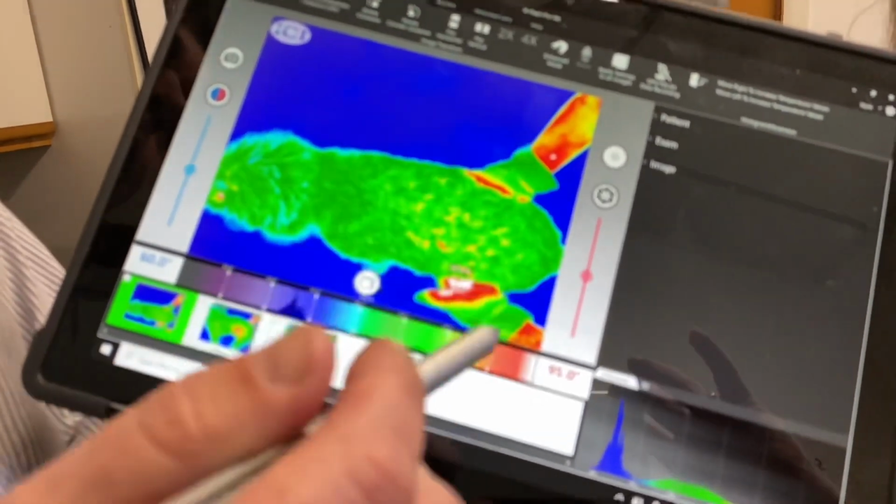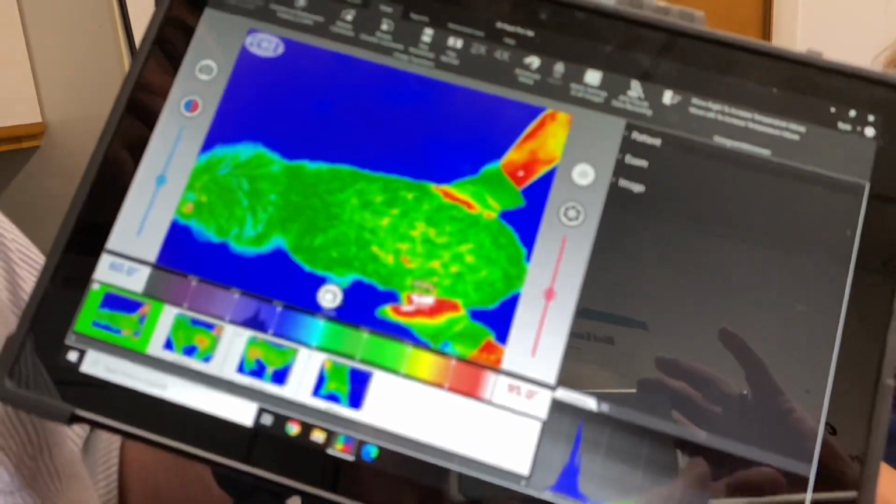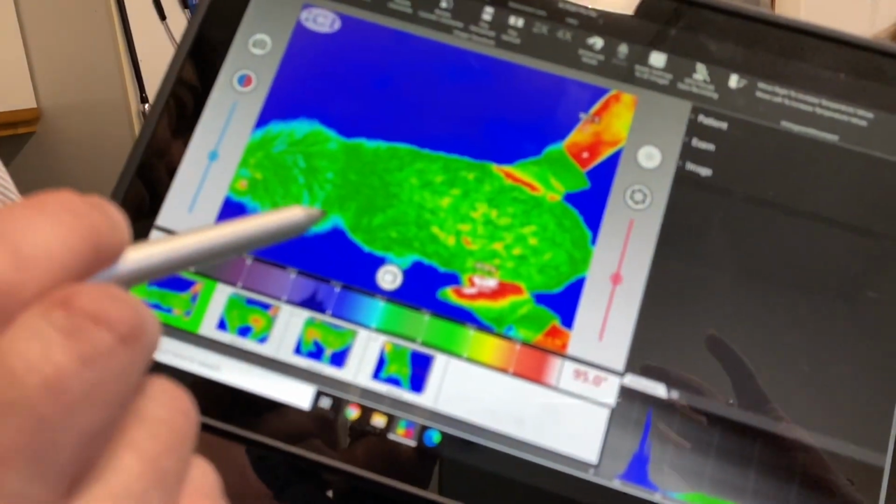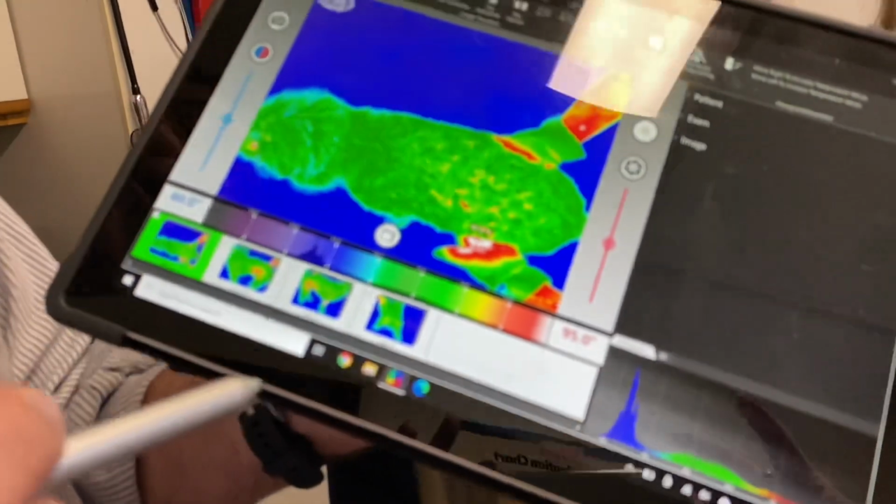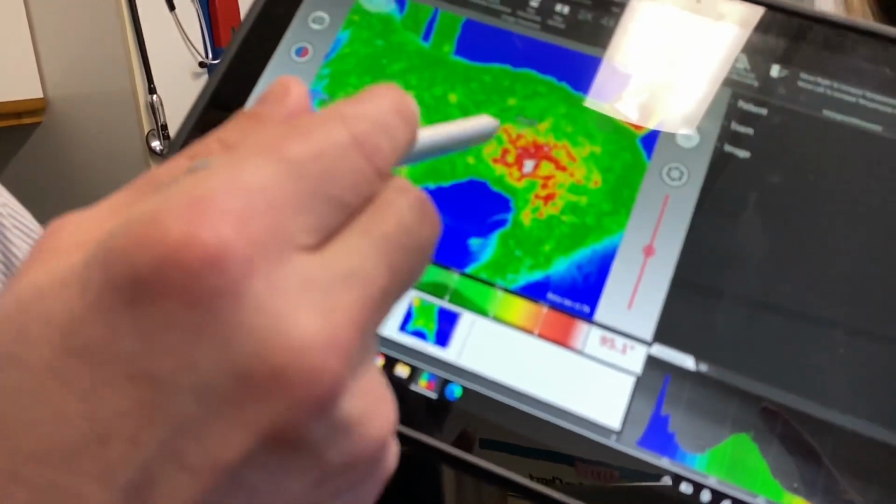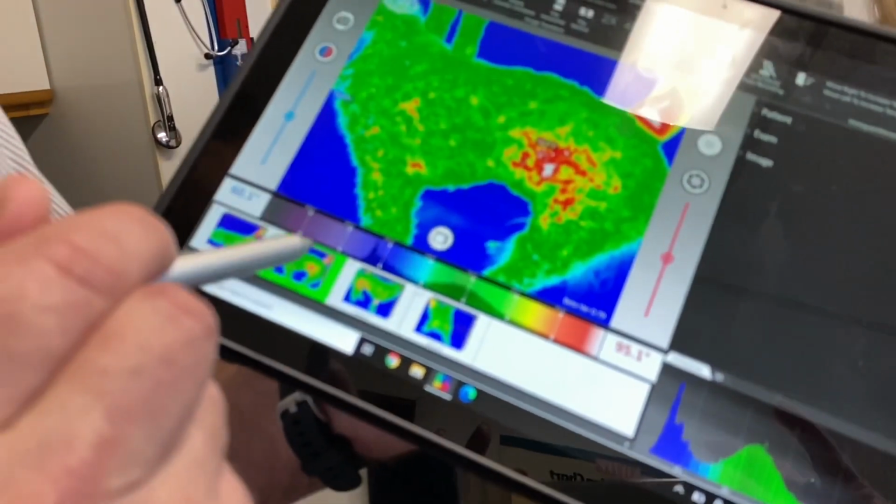We know that the Digitherm is working because where the technician's arms are exposed, you can see there's a lot of heat coming off of those as compared to Buddy. The places that seem to be bothering him right now are further down his sides.